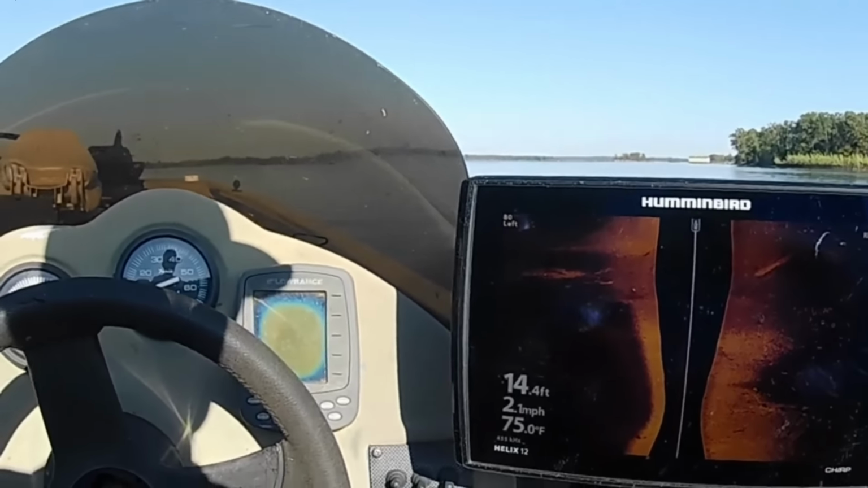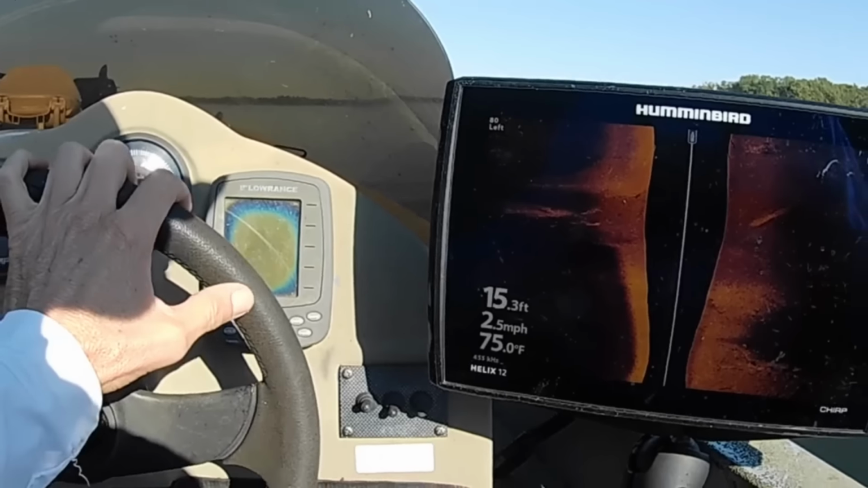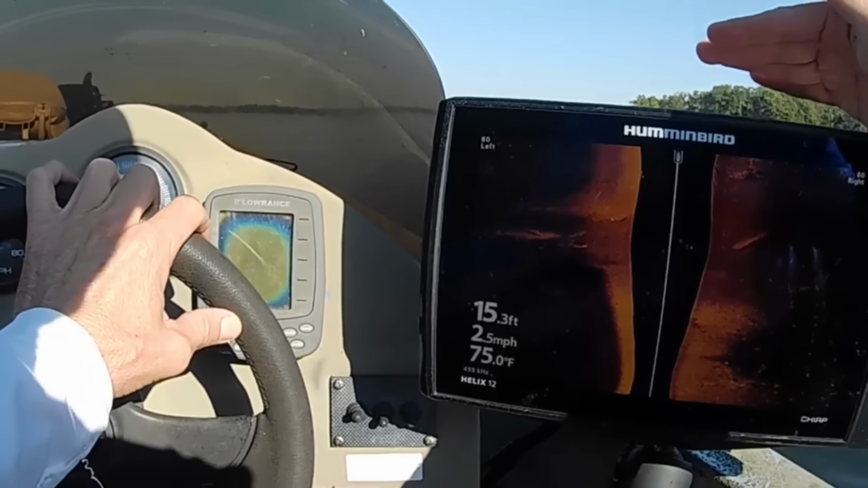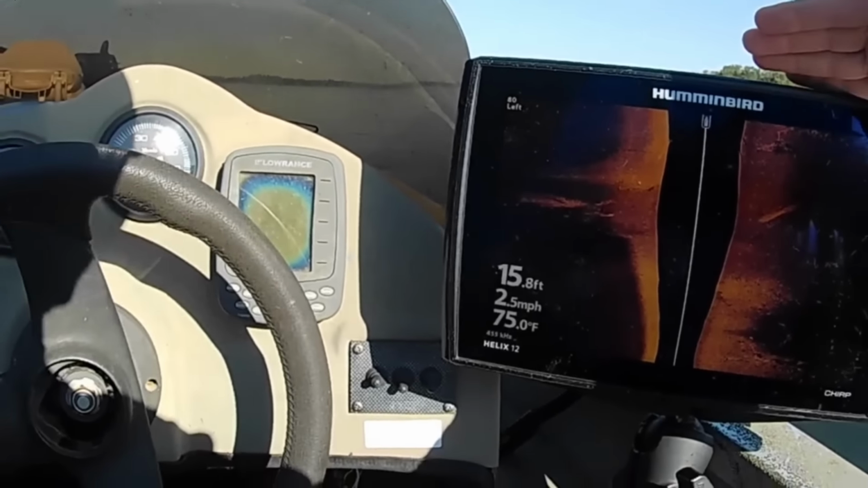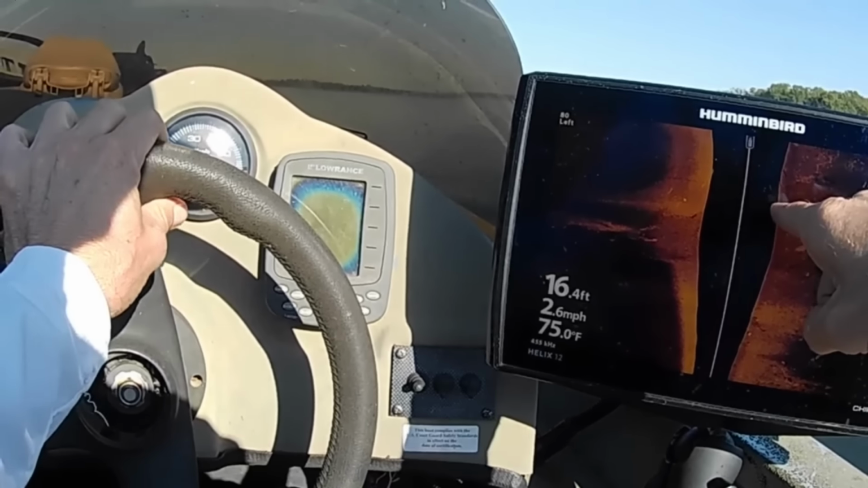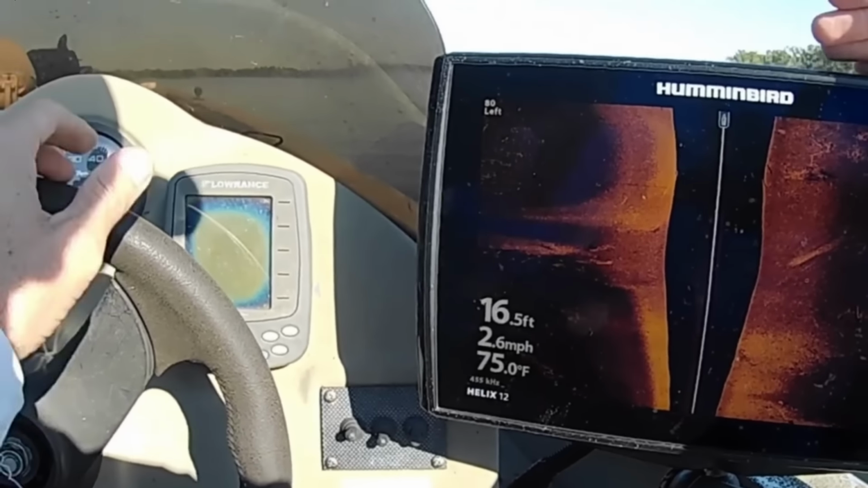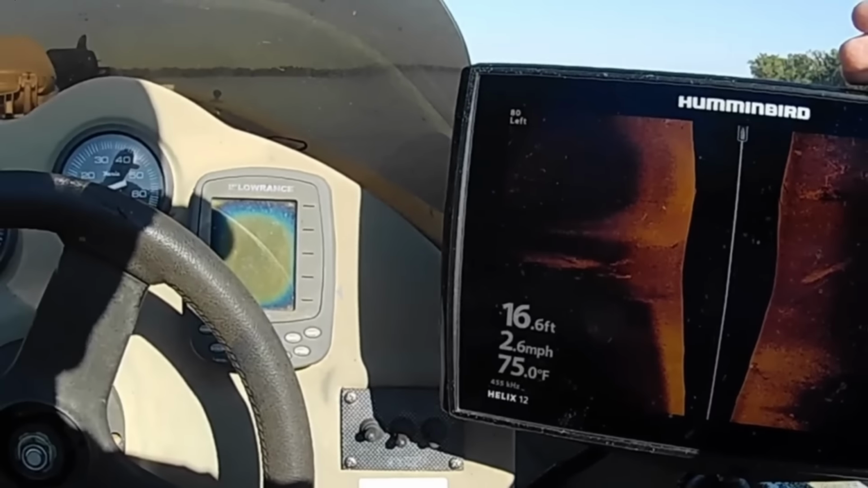First thing I'm going to do is start off where I left off, basically. And I'm just going to graph using my side imaging. I'm going through this area here and I'm looking for some bait fish. Hopefully I'm going to find a lot of bait. There's one little ball of bait right there, and so far, that's it.